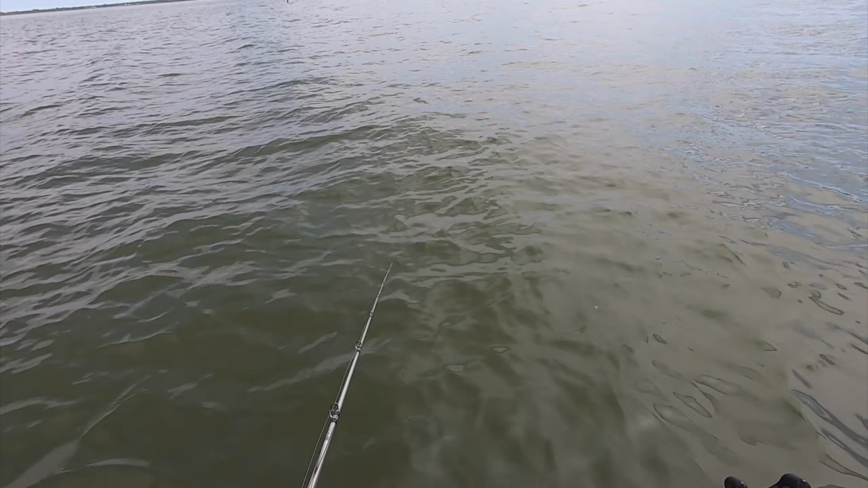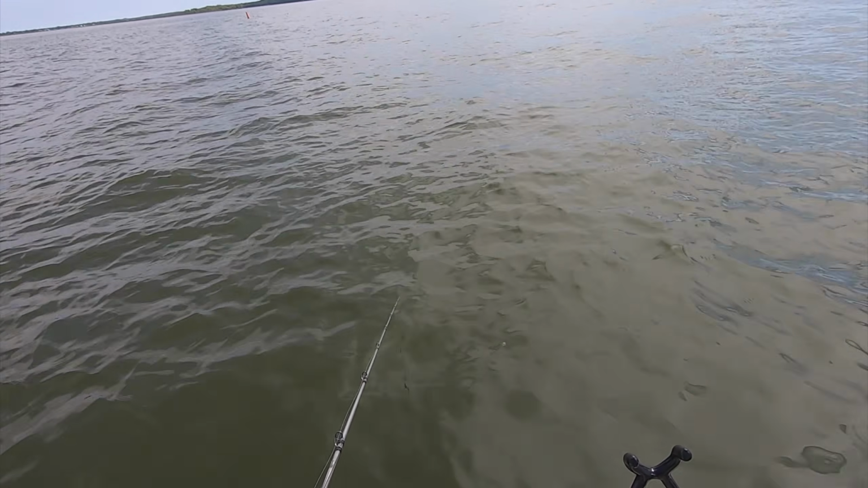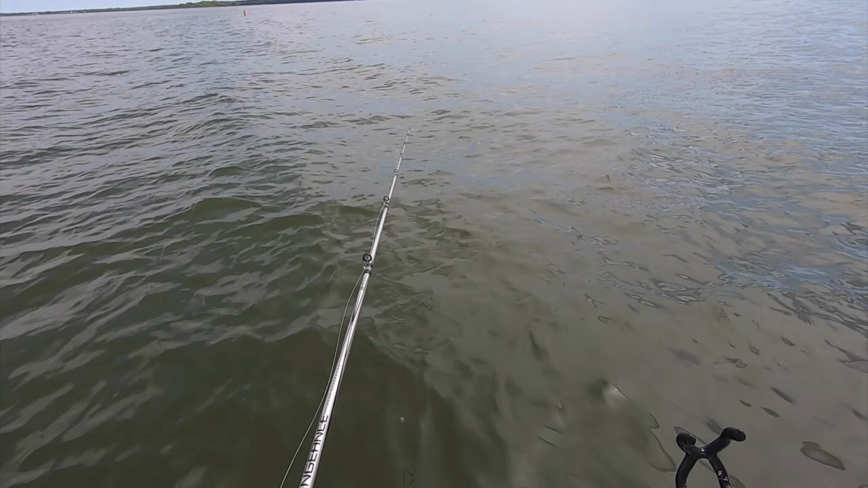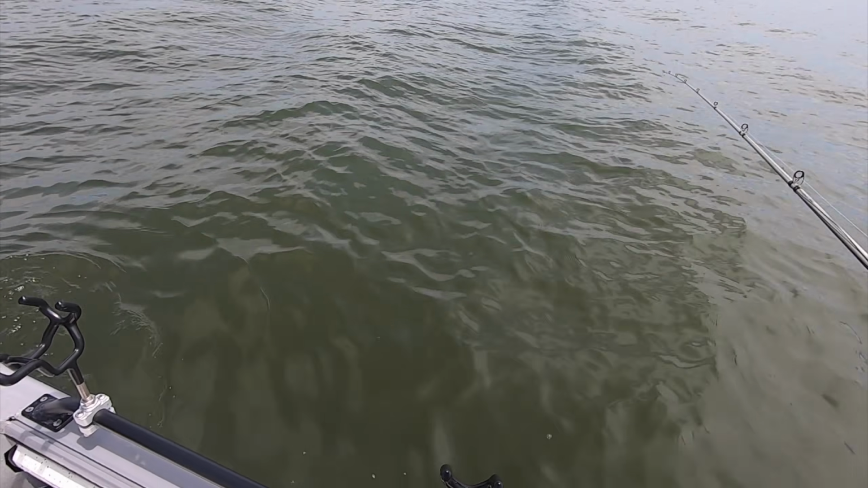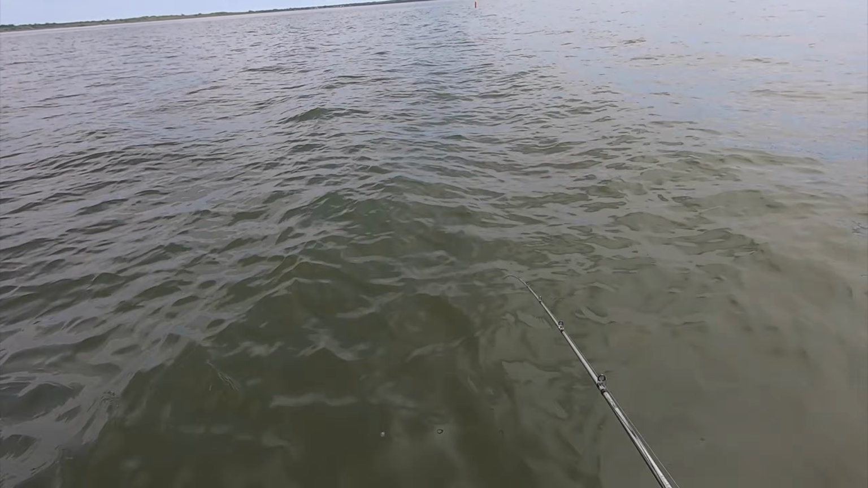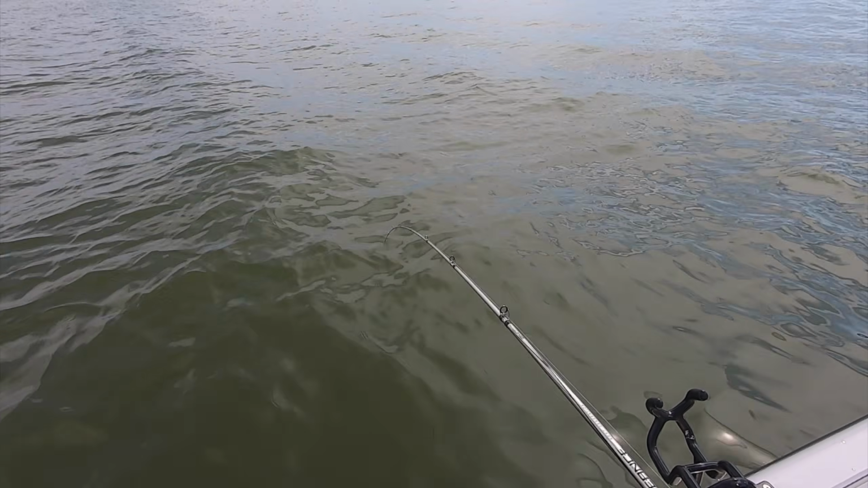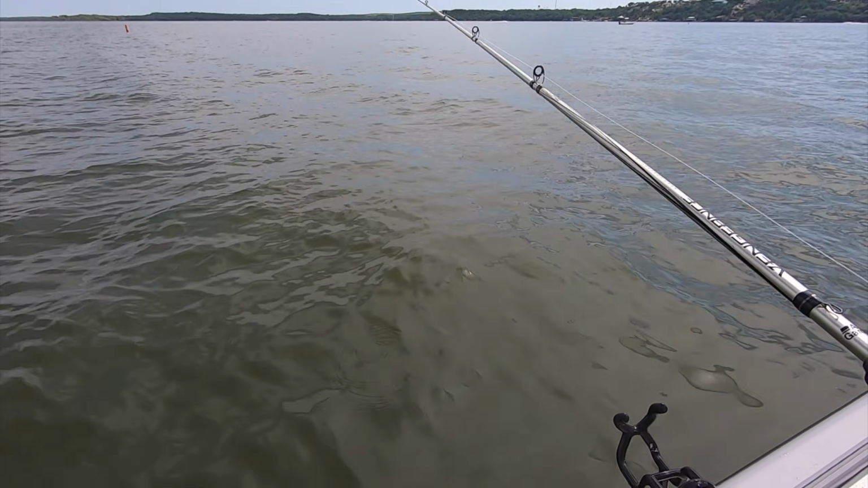When you're fishing for white bass like this, you know that you're not gonna catch big fish. It's just white bass. They just don't get real big, but it's a great way to catch a ton of fish.